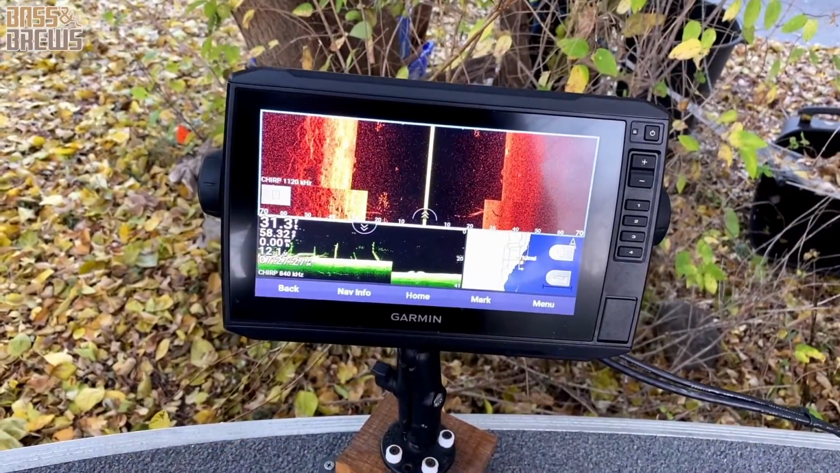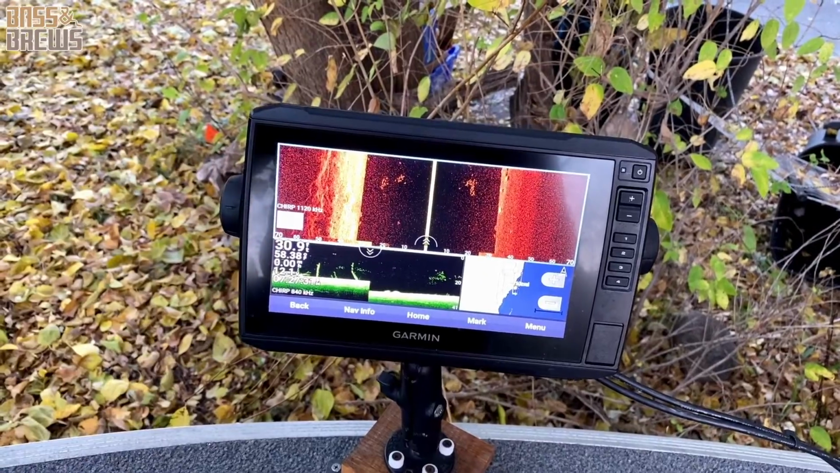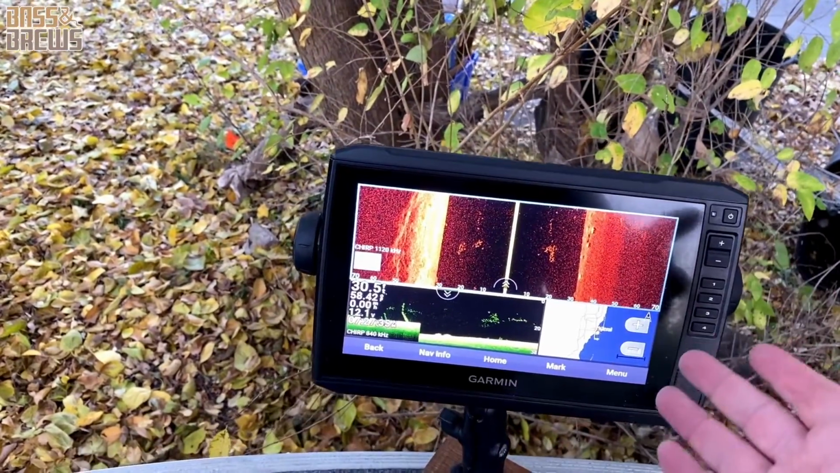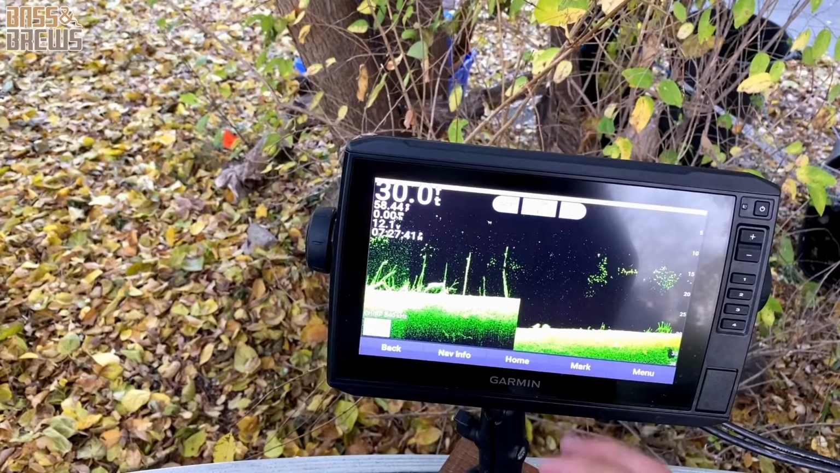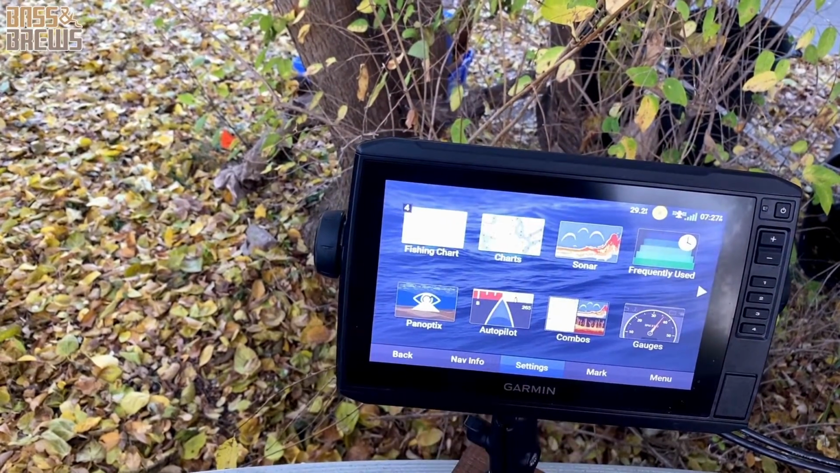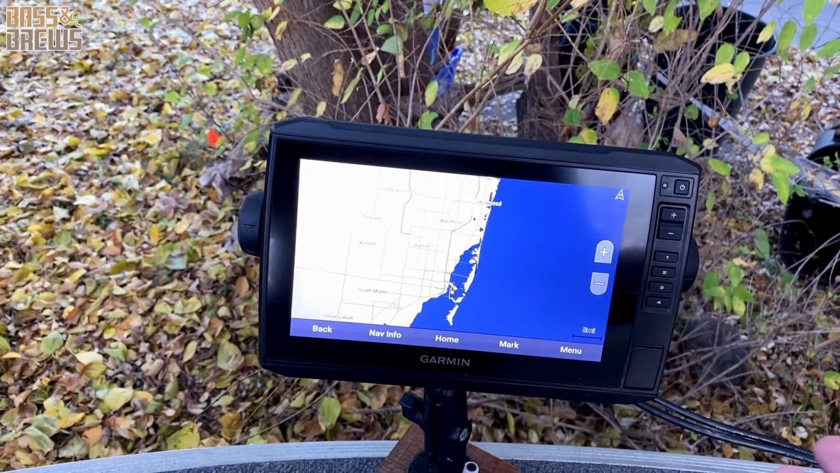I've got to say, the number one feature that this Garmin has that the Humminbird does not is that it is a complete touch screen machine. Anywhere I want to go, I can just touch on this screen, pull things up, and do anything I want. It's all right here on this touch screen, which I feel is absolutely fantastic. The ease of use is incredible.